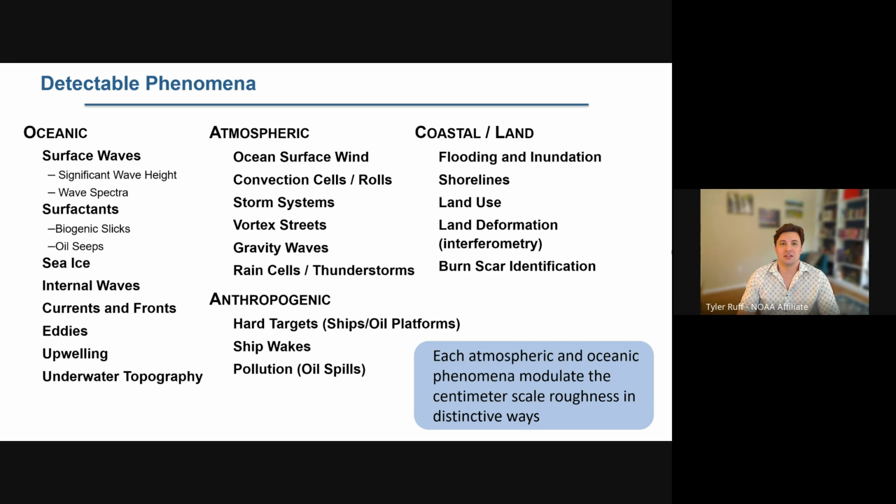So there's a lot of other phenomena that are detectable by SAR. I've mentioned a few of them, and I'll mention a little bit more in a moment. But we also look at surface waves, wave spectra, and significant wave height. We talked about sea ice, internal waves, things like that.